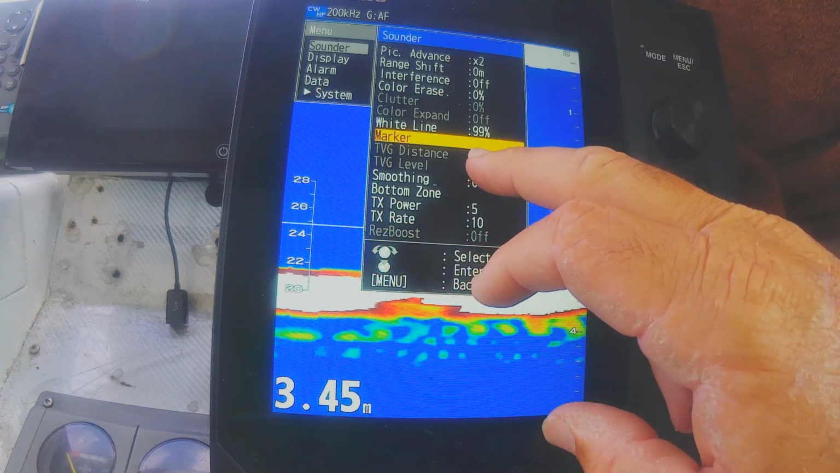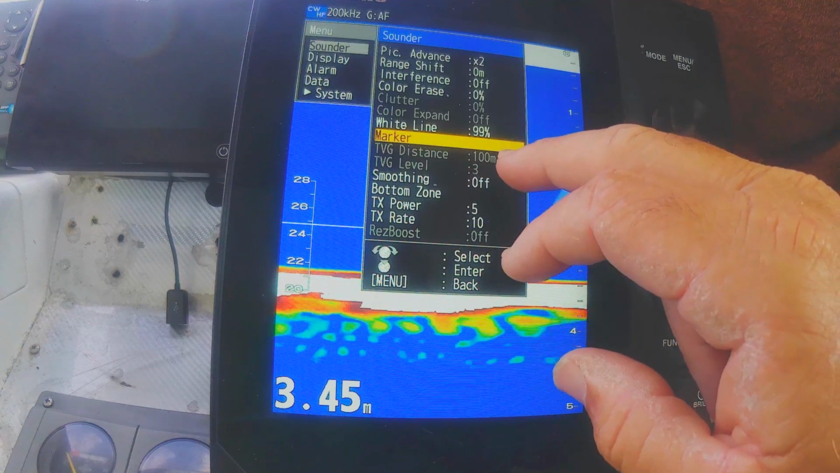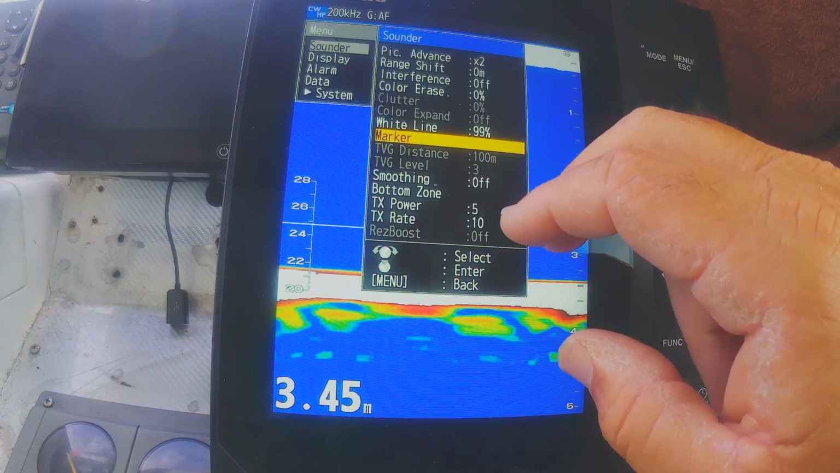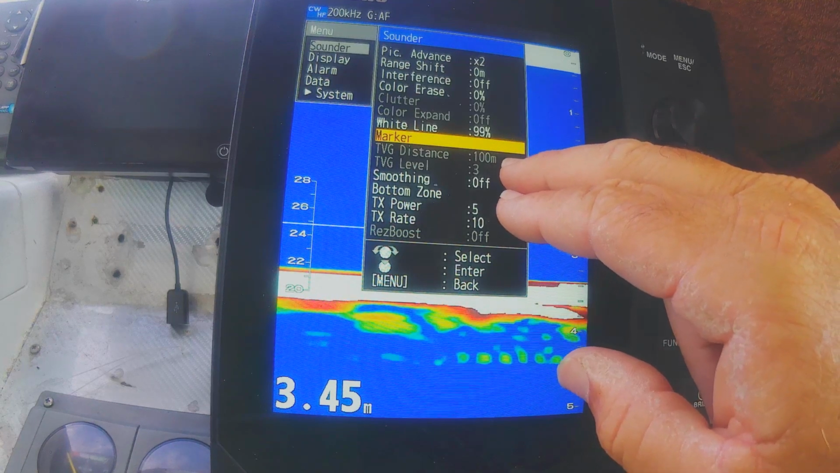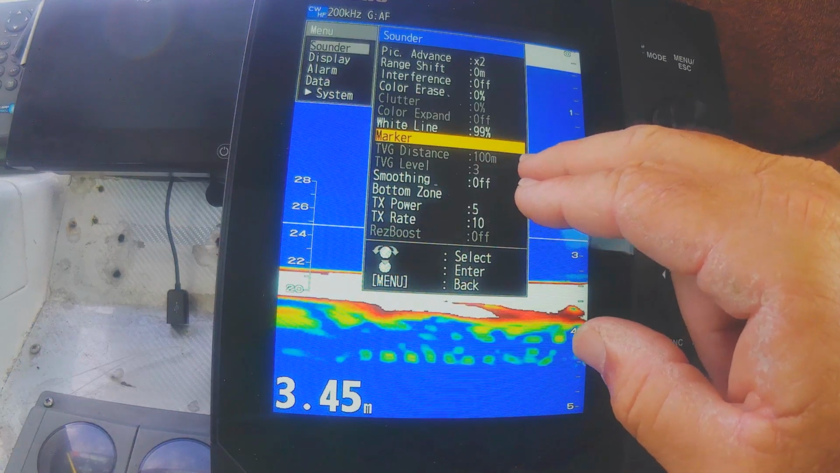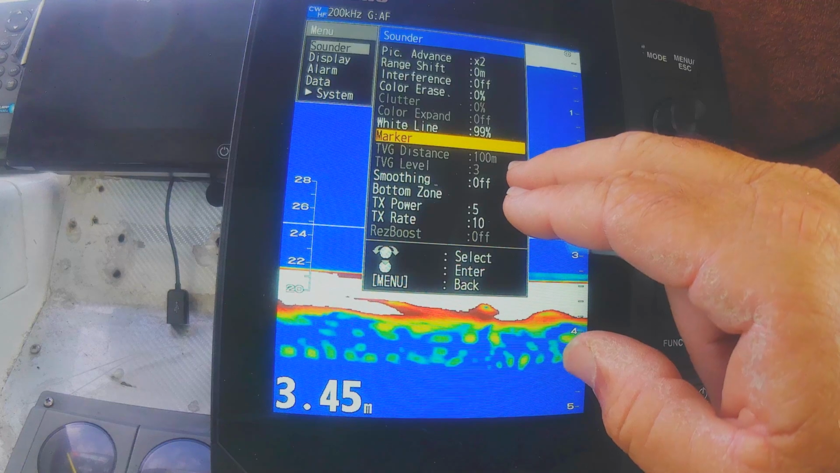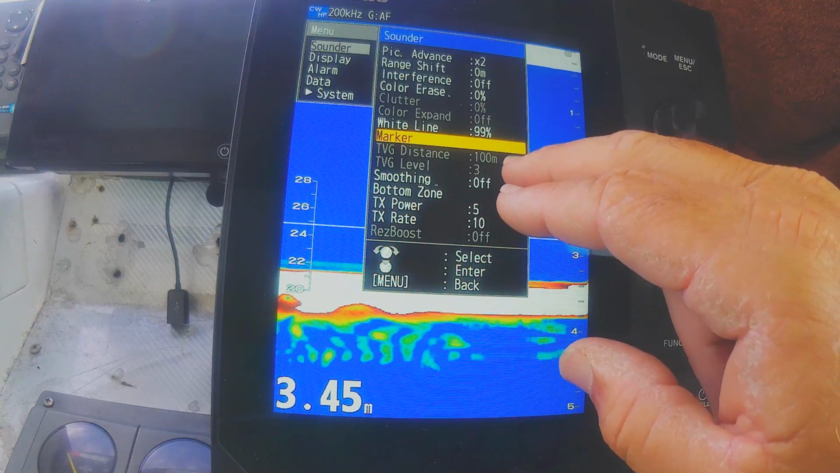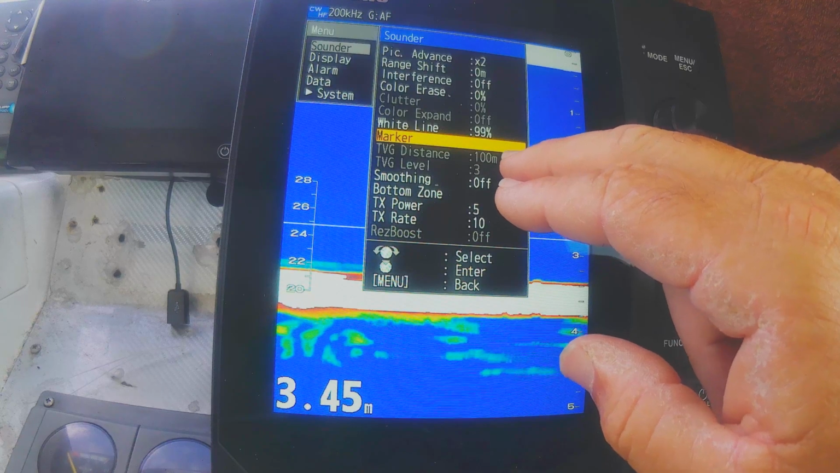Okay, TVG is grayed out because I'm on auto gain. This is where you would play with your TVG if you're on manual gain, and this is different compared to the 585, 587, 588 series, where TVG was high, medium, low.